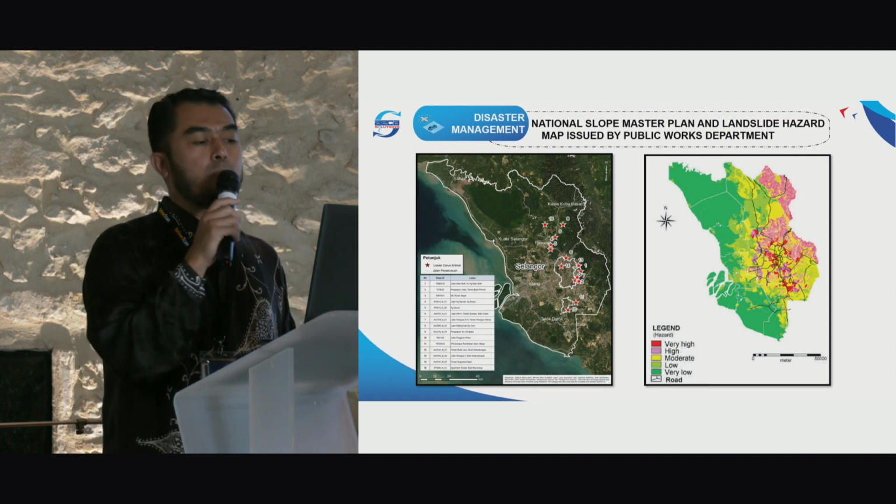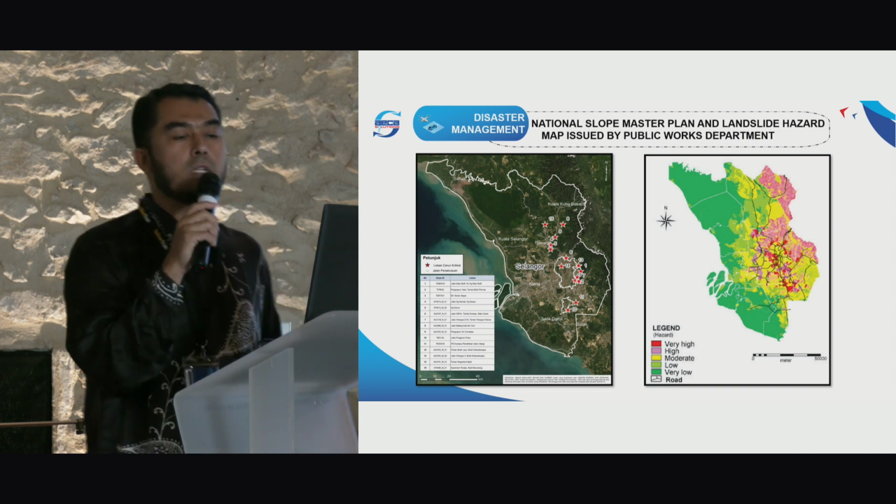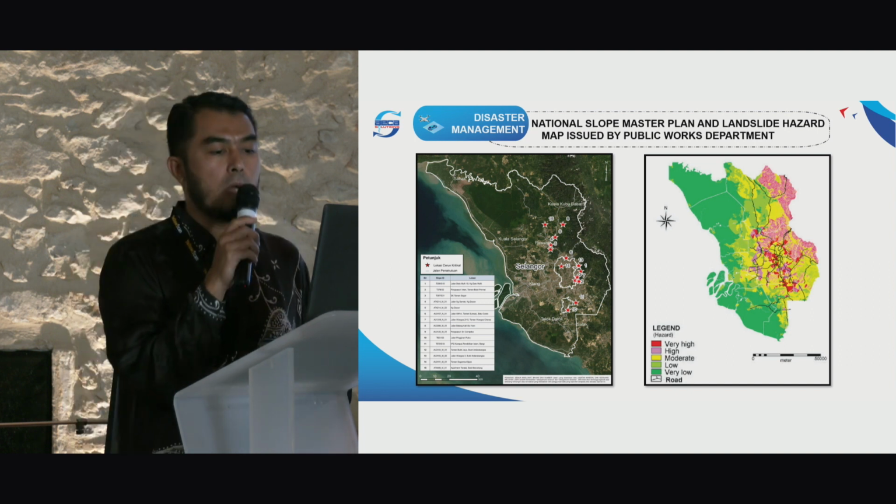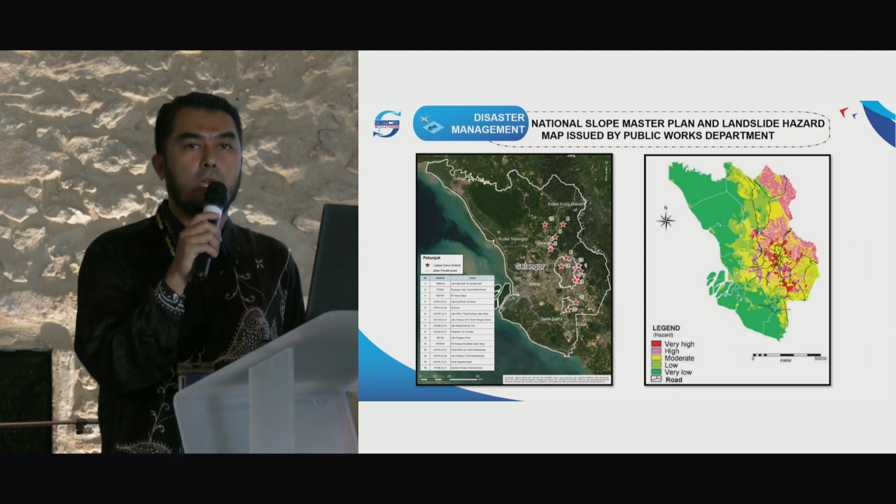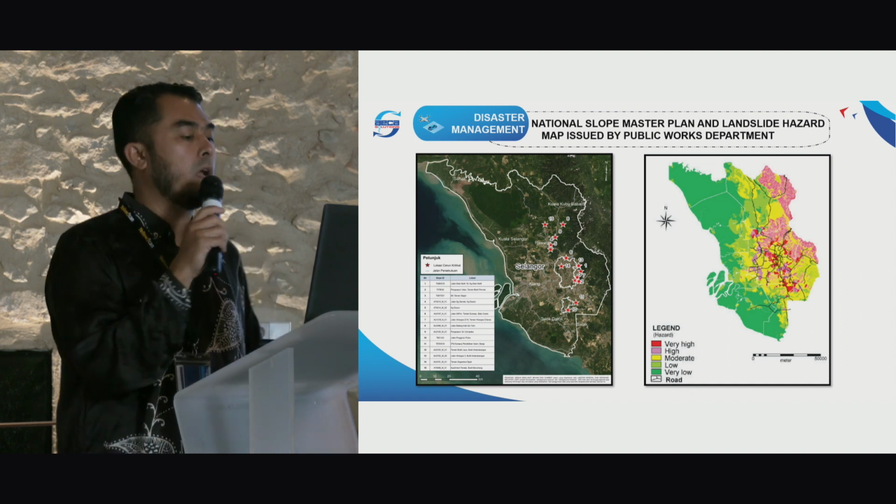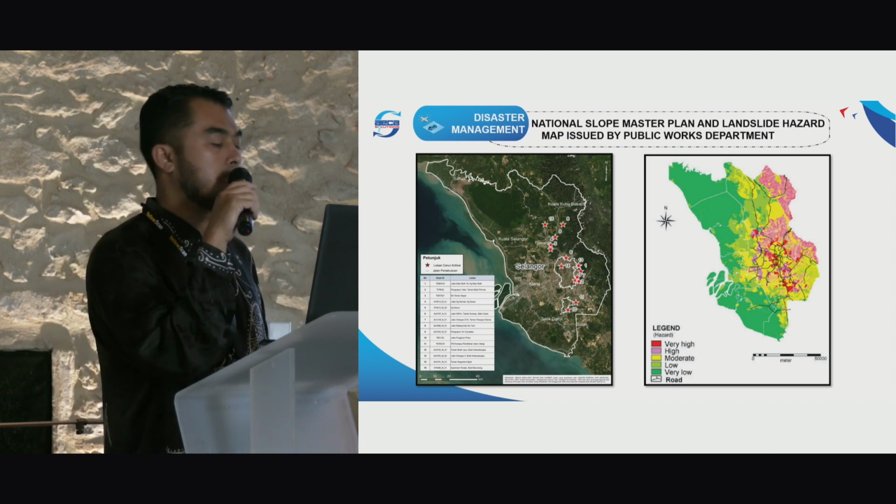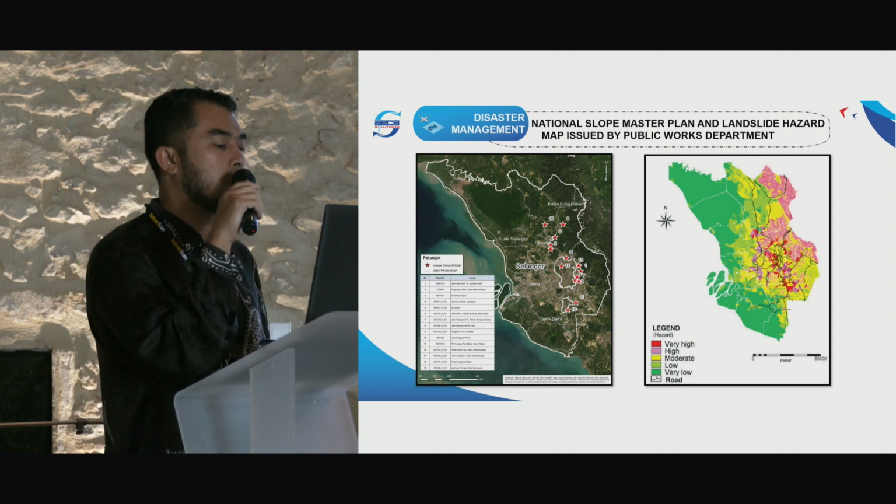So at the end of 2021 and early 2022, Malaysia was hit with torrential monsoon rain, high tides, and tropical depression 29W, which created a tropical cyclone. These combined phenomena caused floods around Peninsular Malaysia, and a few states were severely affected. One of the states is Selangor, where we are located. So this is the map of the national landslide hazard and also the slope master plan for Selangor state.